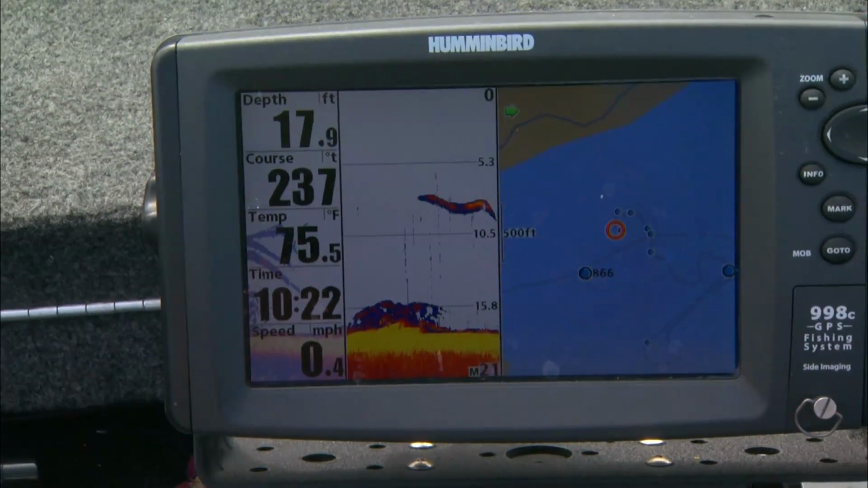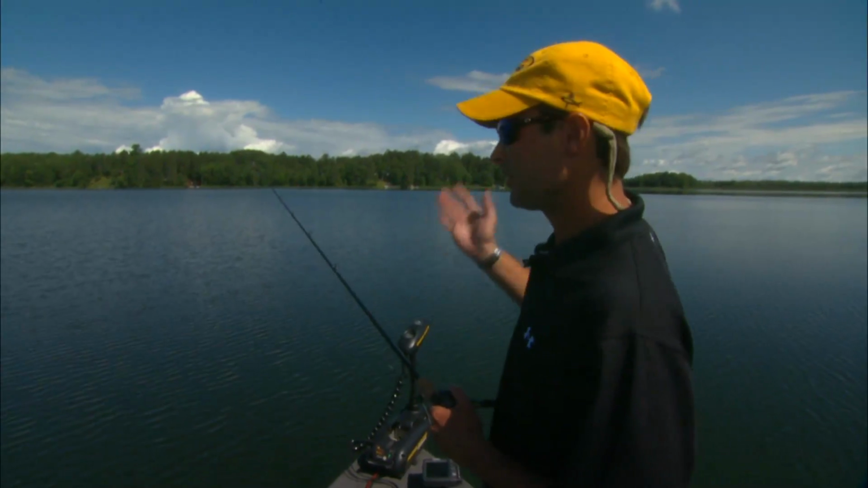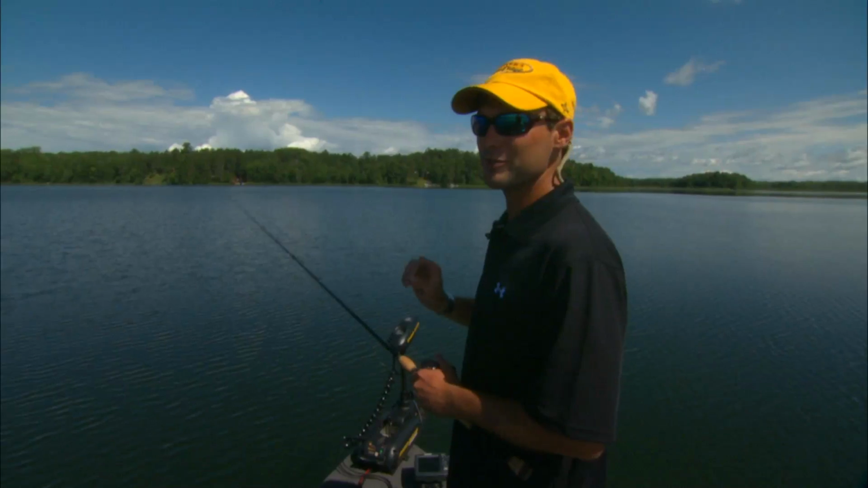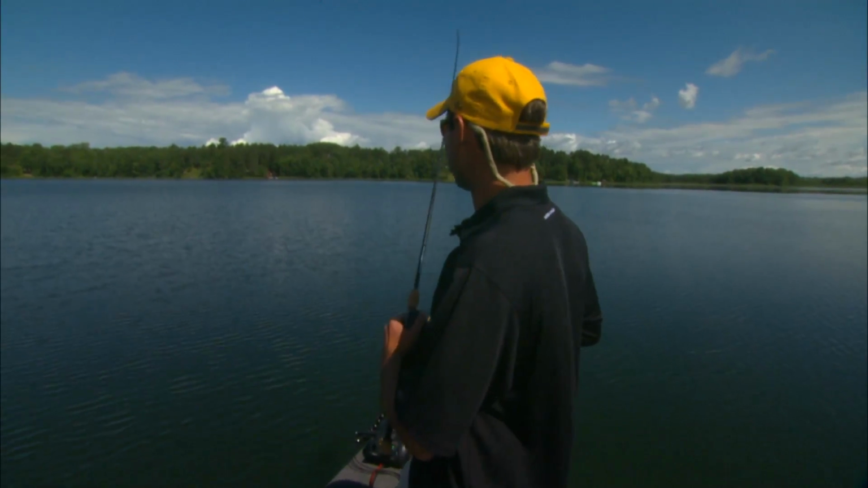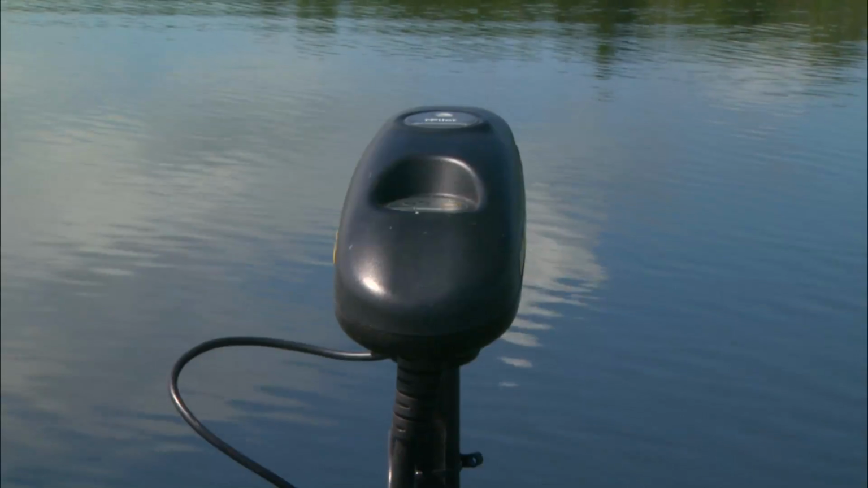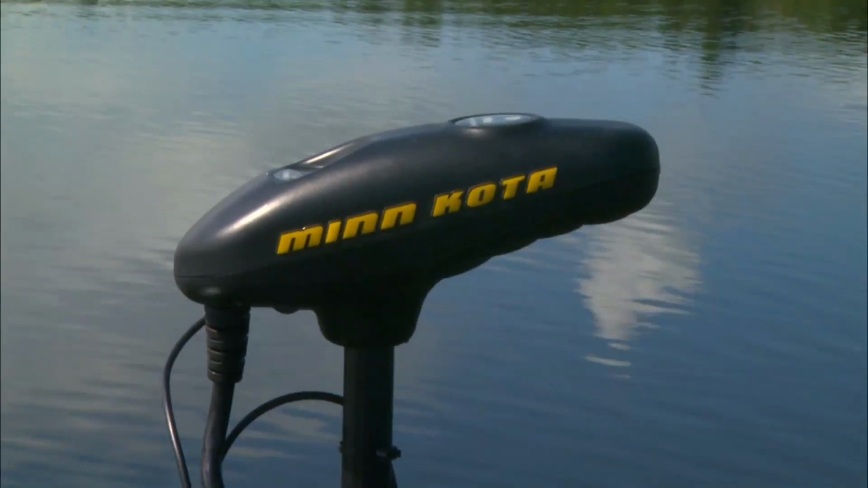So the technology available today with GPS is just incredible. You can drive out to just about any lake, isolate the humps, and boom, you're on the fish. But there is a little bit more to it than that to really be successful. And what I like to do is when I find one of these humps, I try to follow right on that edge, right where I want the boat to be.